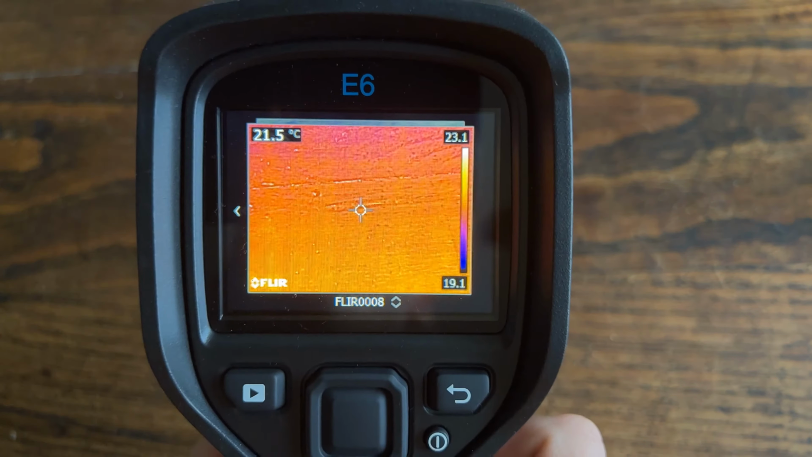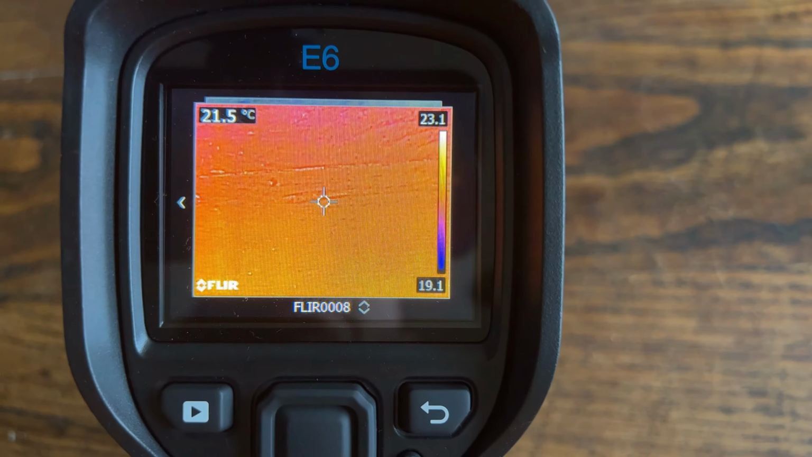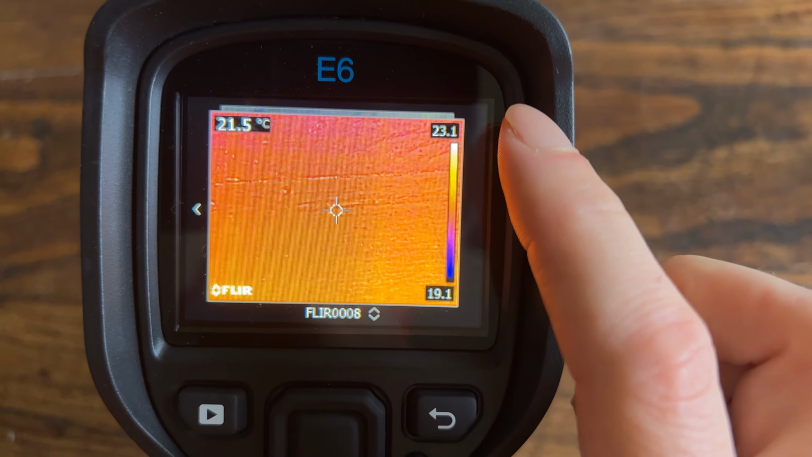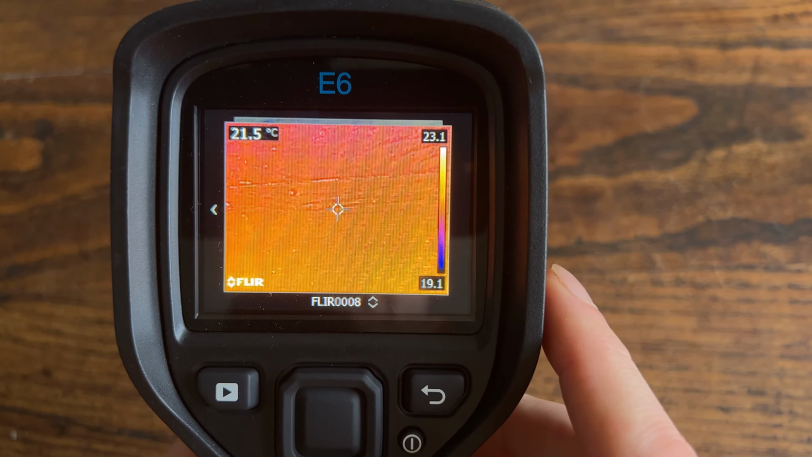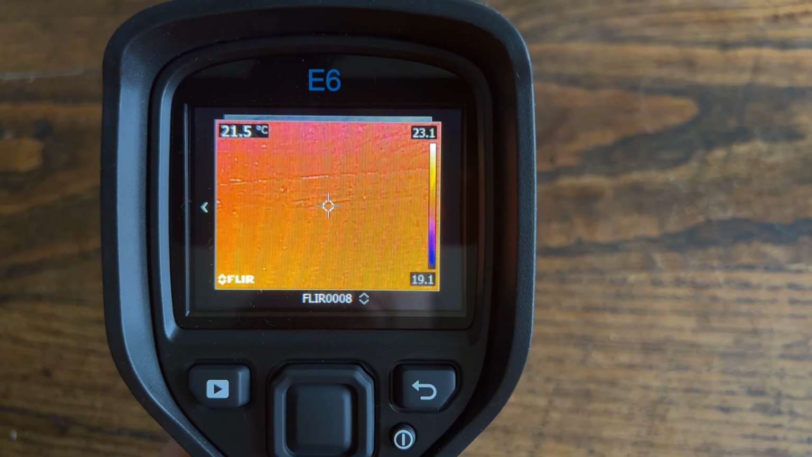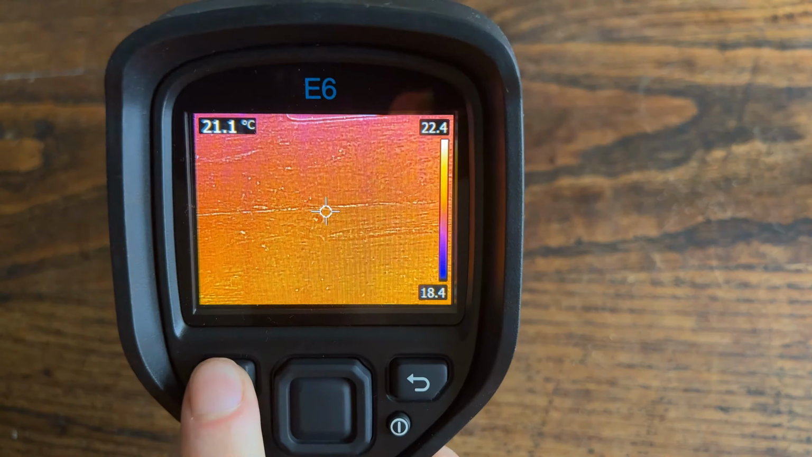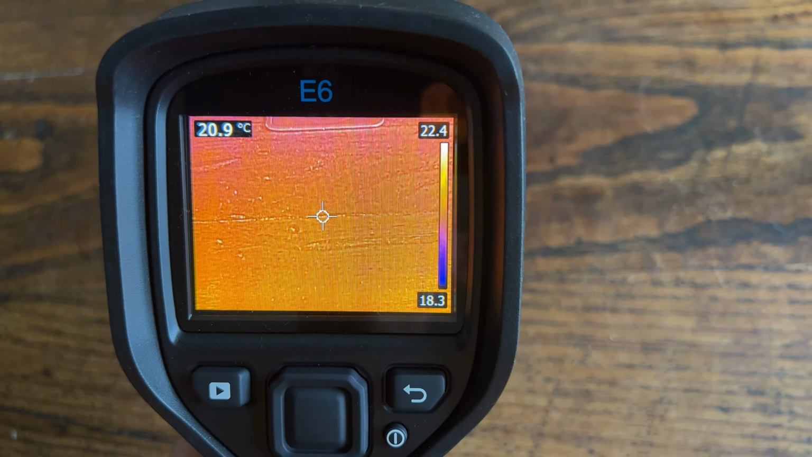And on that image, you can see the temperature in the top left. There's the temperature of the surface rather, but it's where the cursor is. And on the right hand side, you can see 23.1 degrees, and that is the peak temperature of that surface, and also the lowest temperature, which is 19.1 degrees. Press this button again, it'll go back. We're back on the live picture. You press this button again, you can also press the back button. That'll also do the same function.